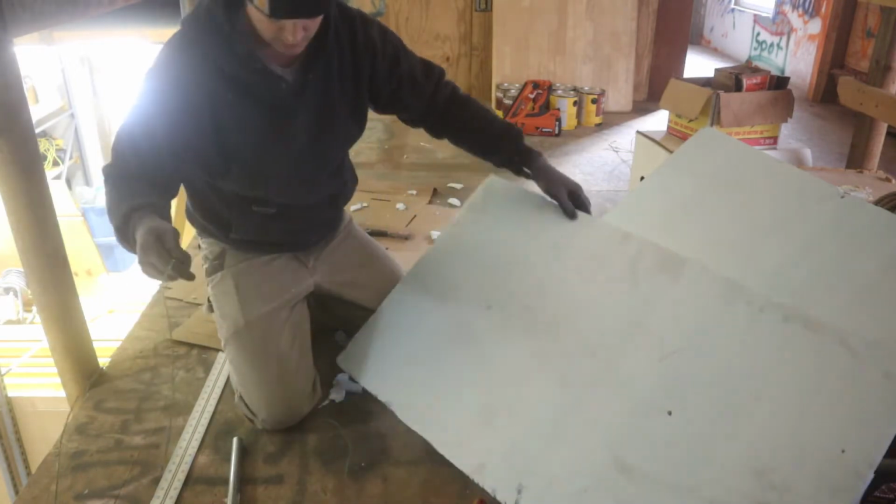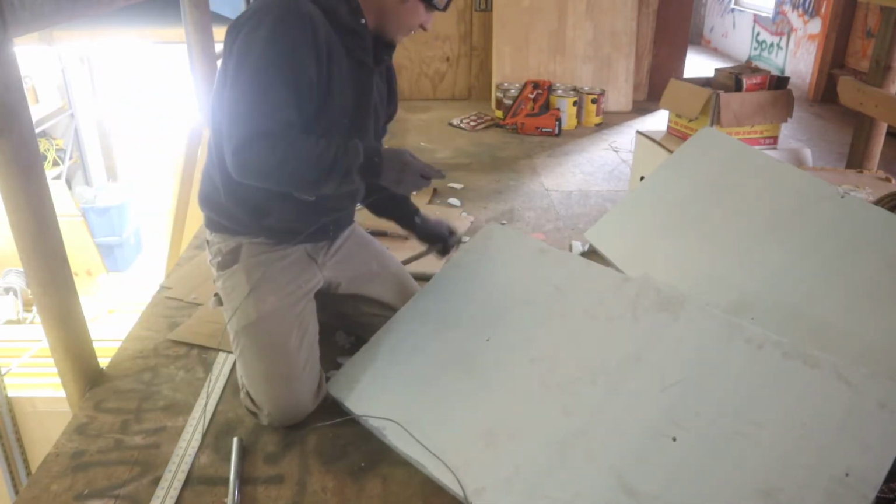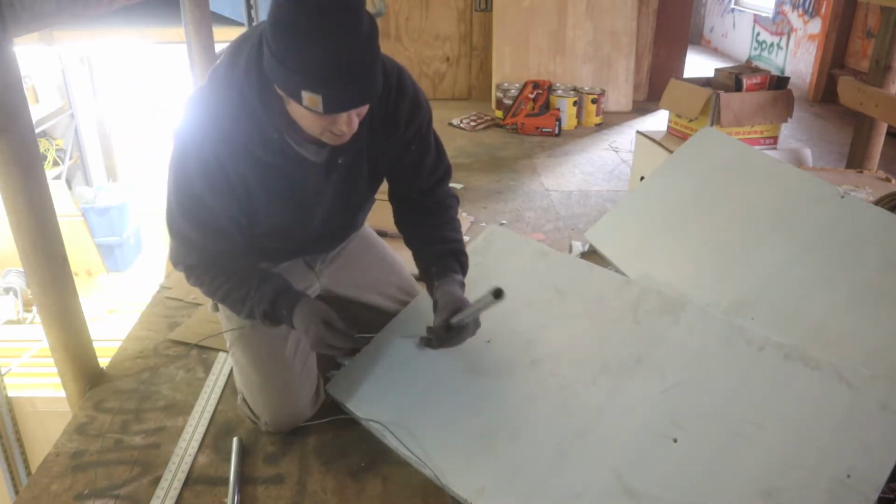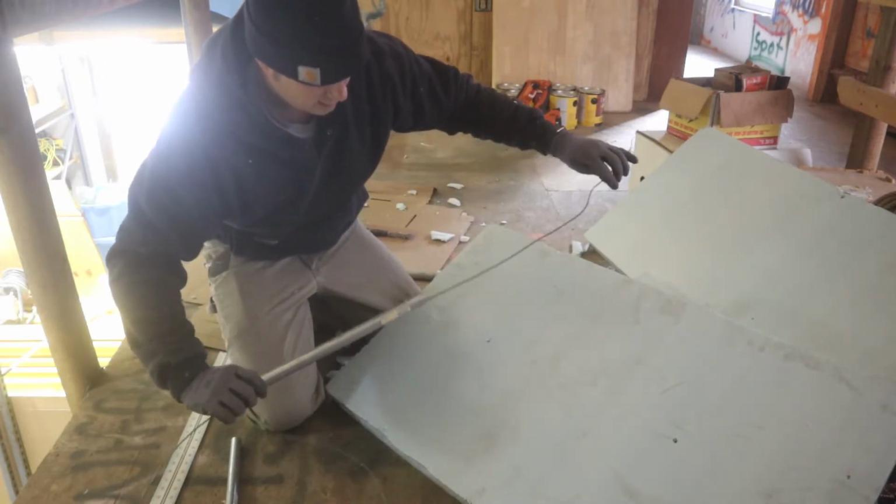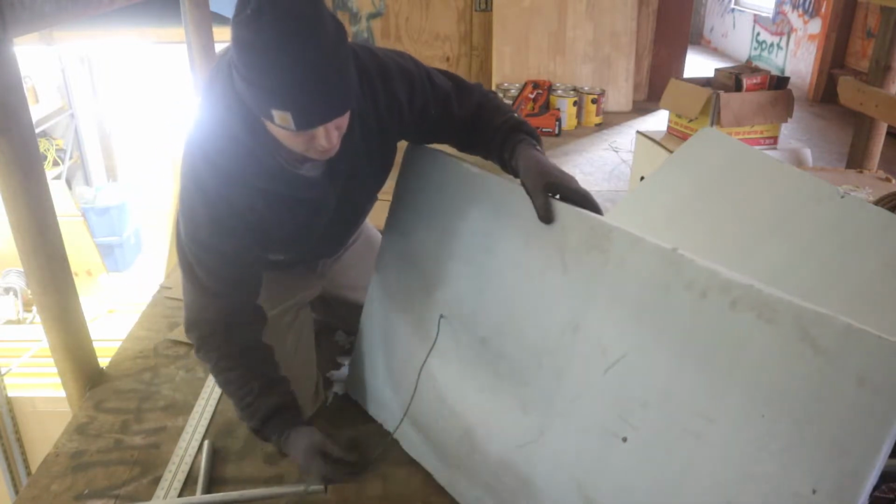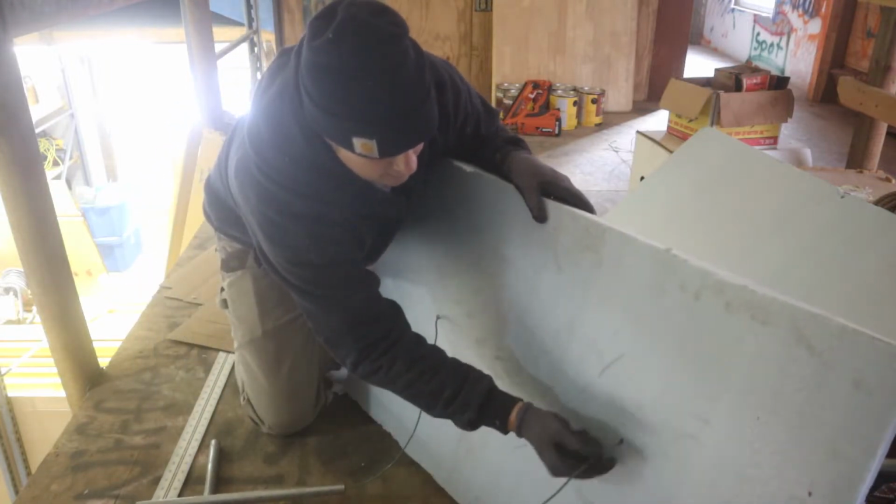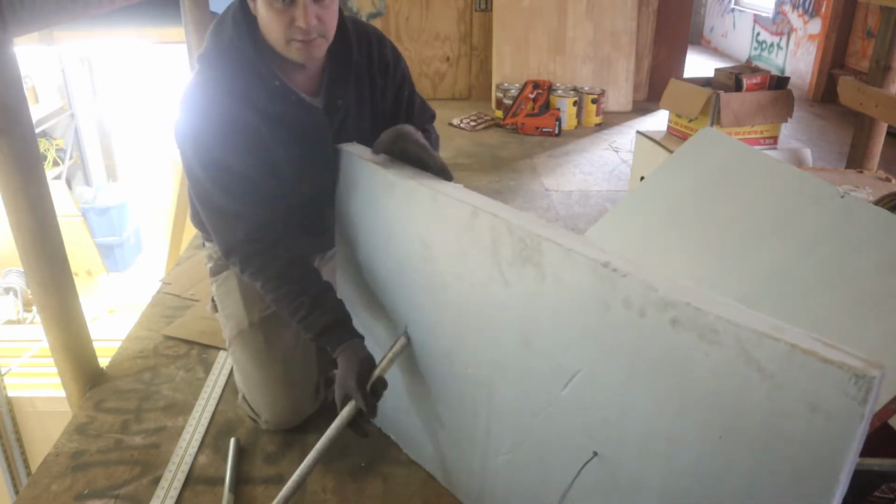So now, once I have that, I'm going to take a piece of leftover conduit I had from doing some wiring in here. We're going to just poke that through at both ends. Just pull it tight.